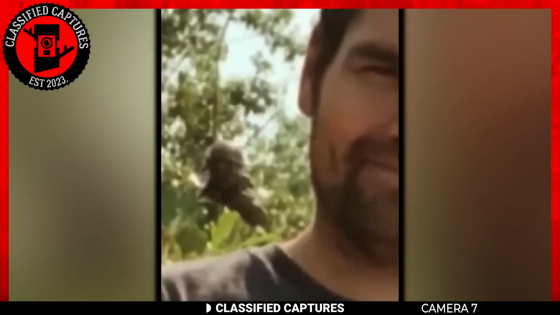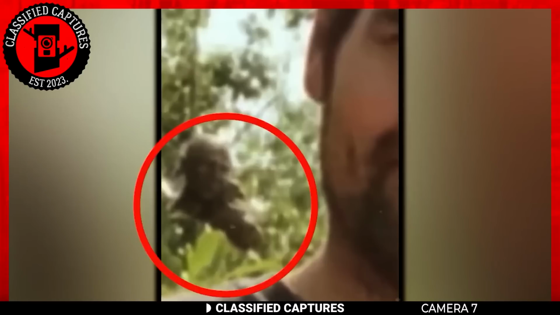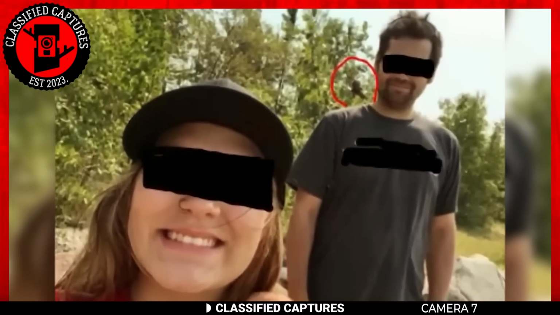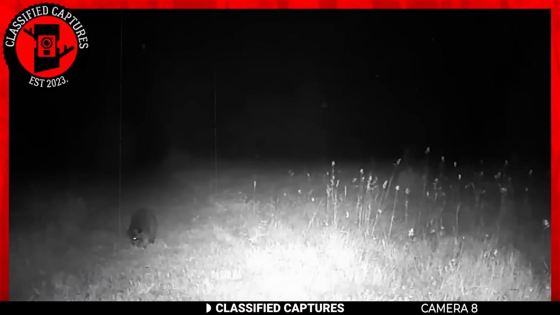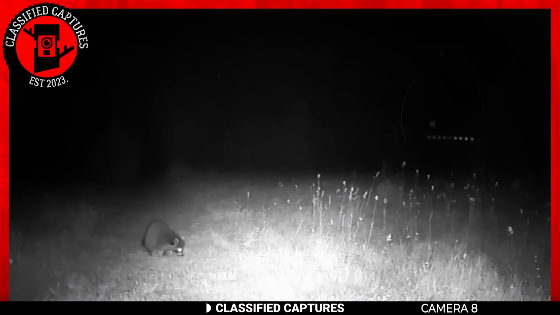Currently, the identity of this photobomber remains a mystery, though its distinctive brown appearance is evident. Could it be a small creature like a squirrel moving in the background? Is it a much larger creature like a bear, or possibly a cryptid? Well, the online community is divided about this. What do you think? Next, we have this Trailcam footage that's had us scratching our heads. What do you see in the footage?